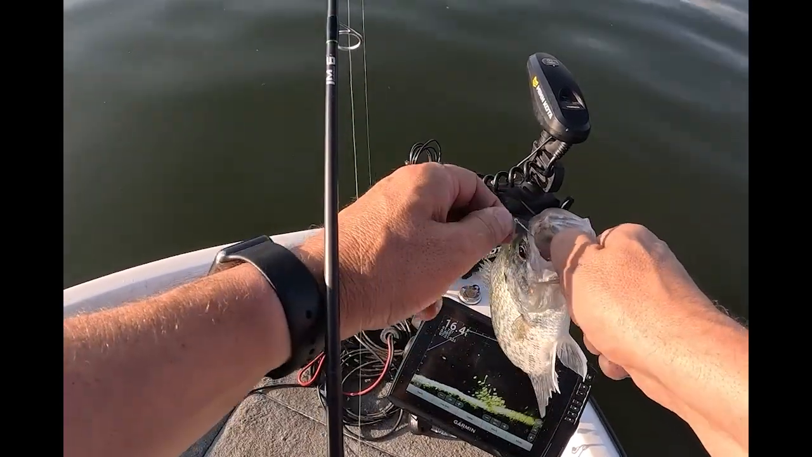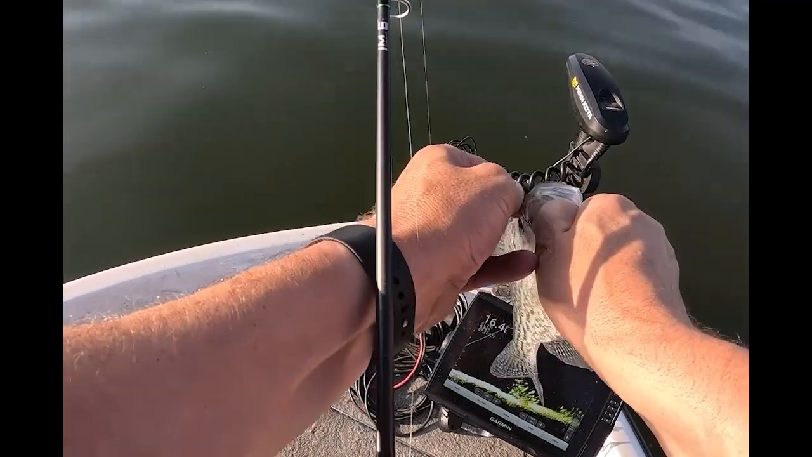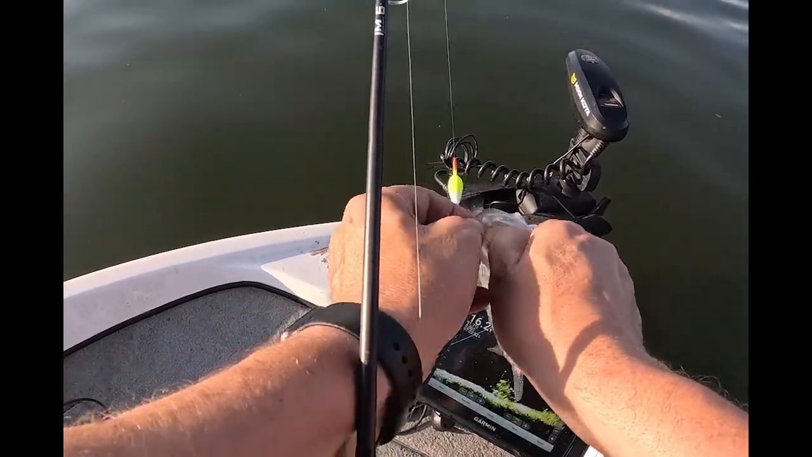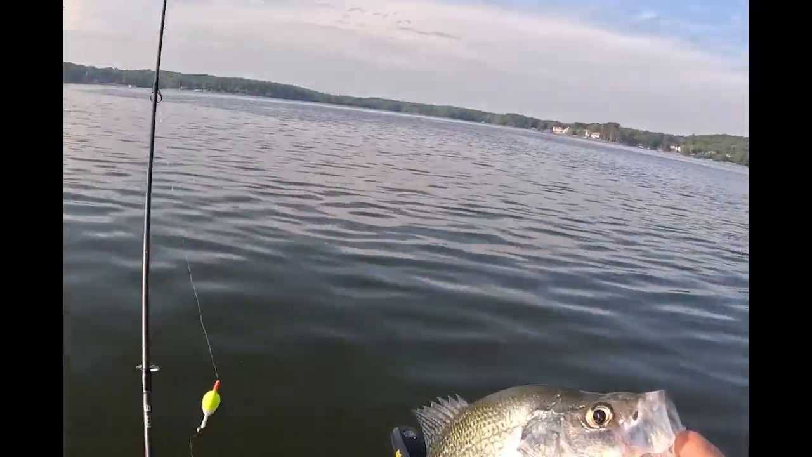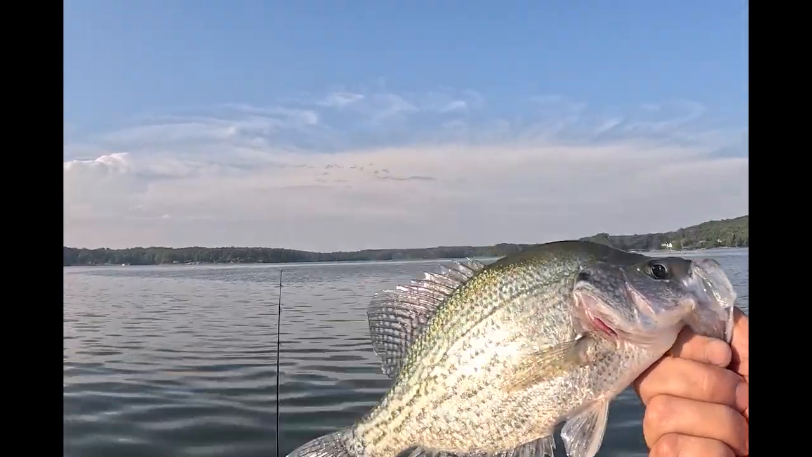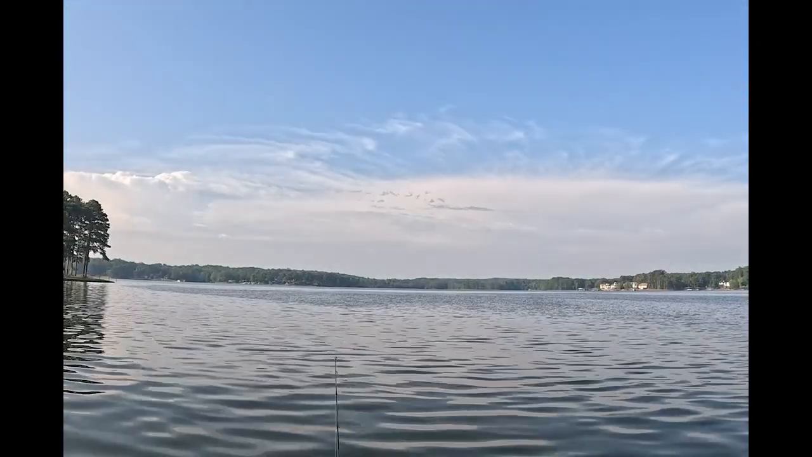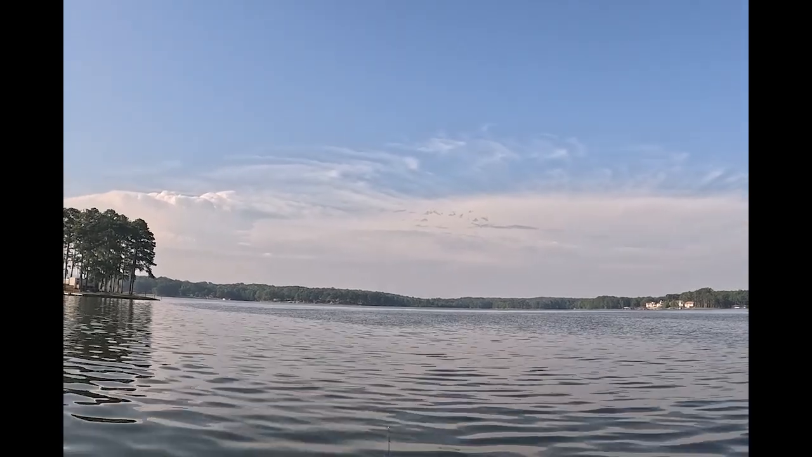All right, so one more off of this structure, guys, and I promise you I'm gonna try to leave it. I'm gonna get this hook out. What's buried in there? Good hook. So there's another one. I'd say probably another 10.5-inch fish. Pretty. I always like to send these to Michelle just to prove I do go fishing.